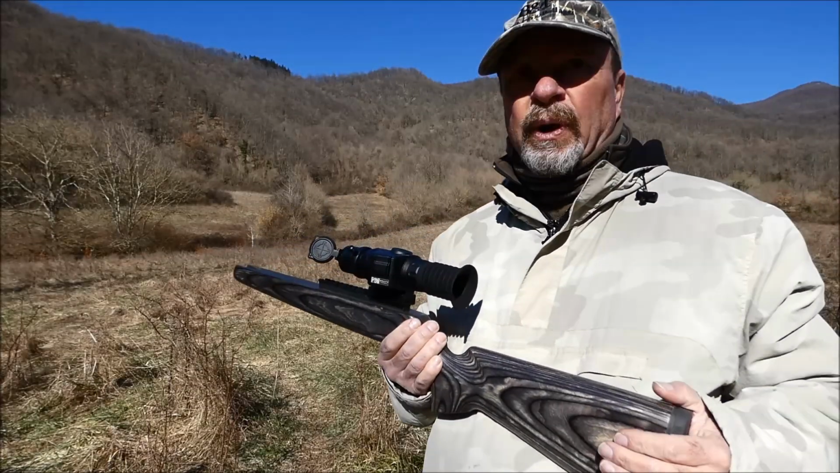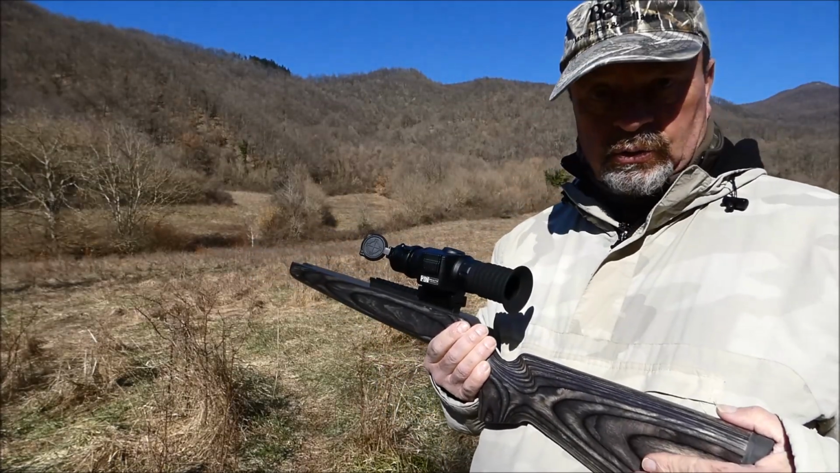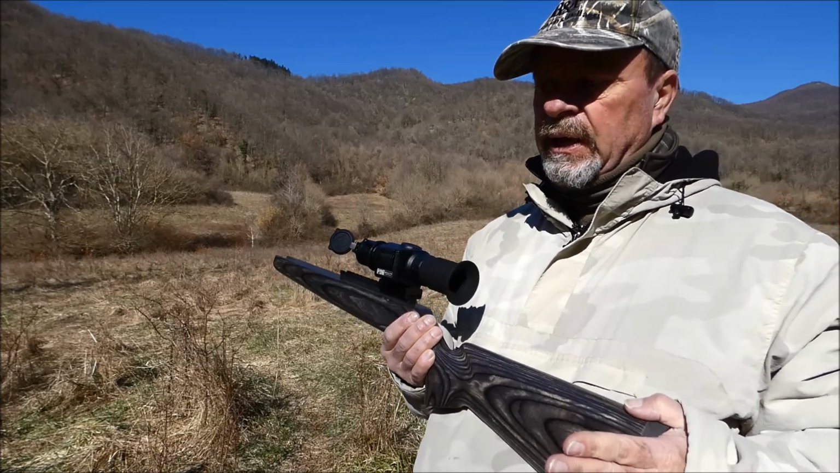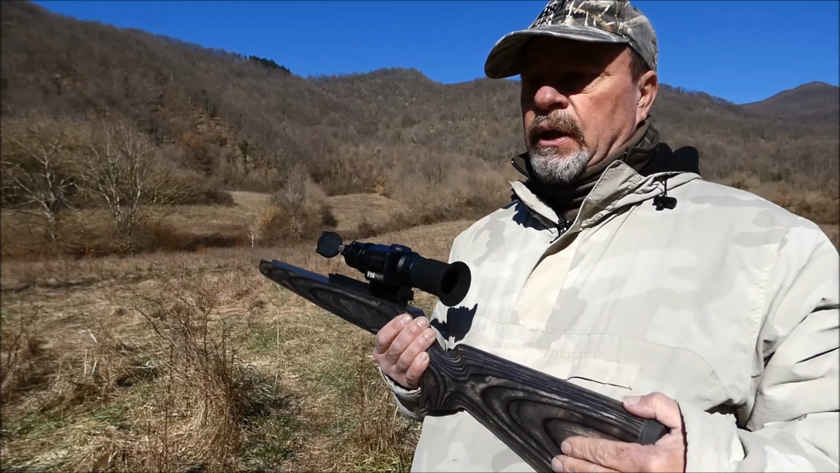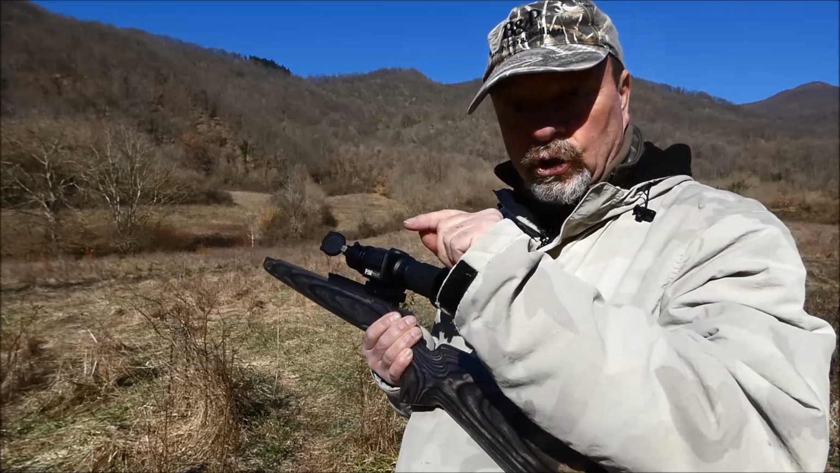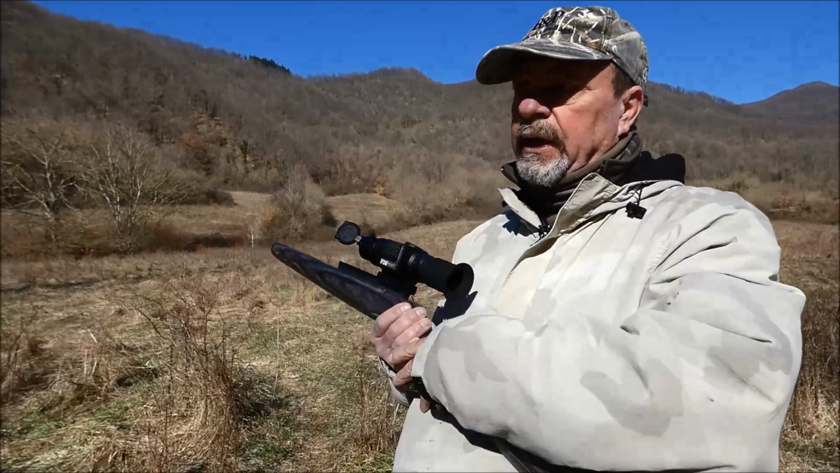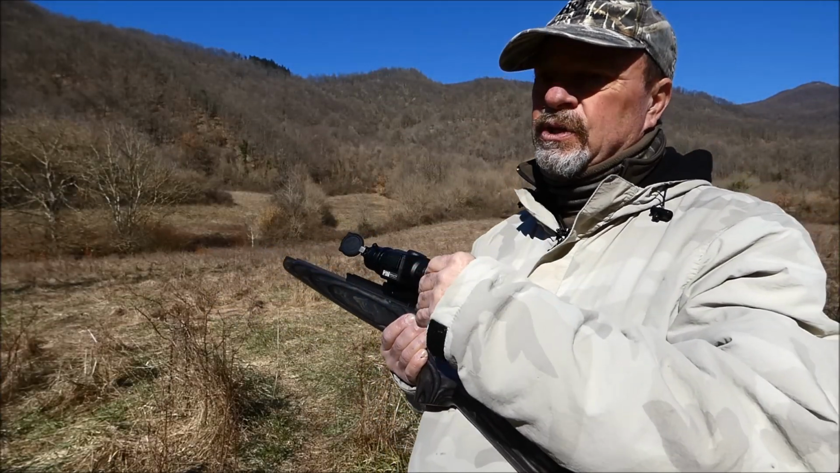Okay. Now let's see together the other main features. For example, the first one is that you can count on 10 different reticles available. You have 4 ballistic reticles, 2 in mil dot, in mil hash, and 2 in MOA. Every one has 2 versions. One is with the central part opened and just a dot. This is very useful when you have to shoot small animals.